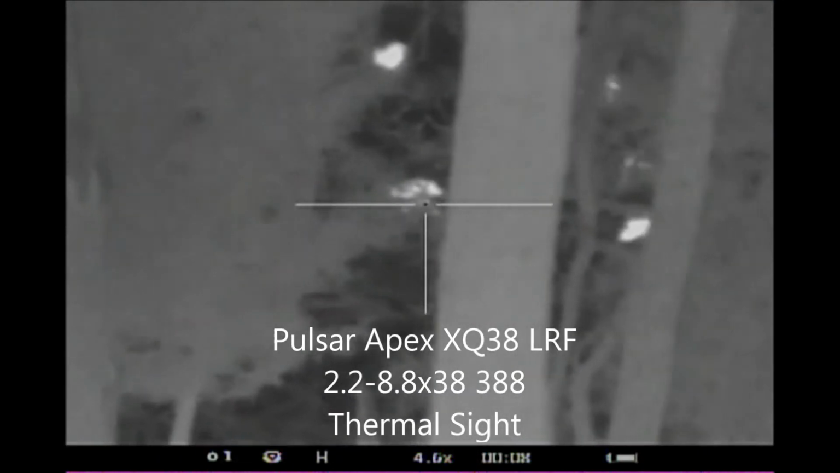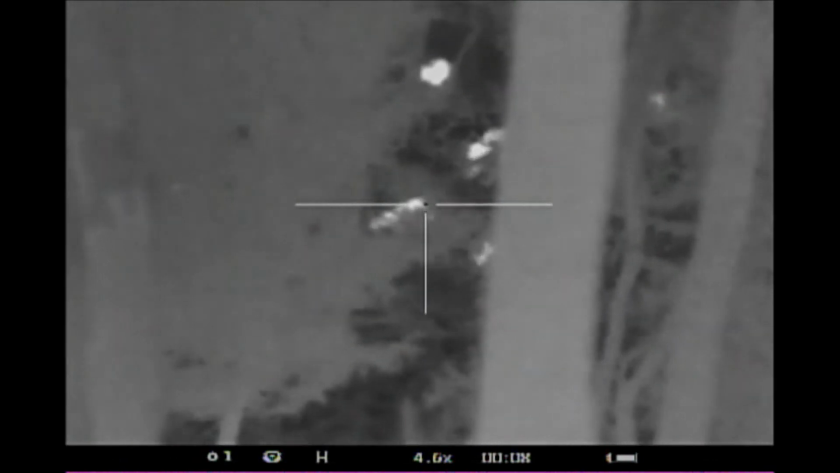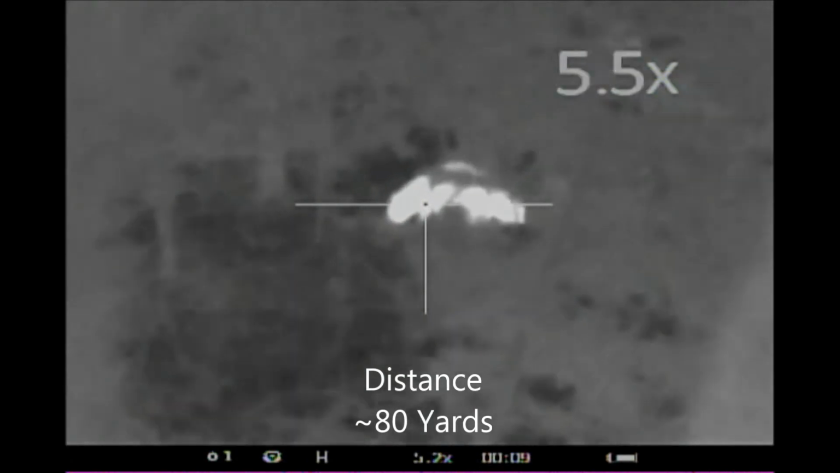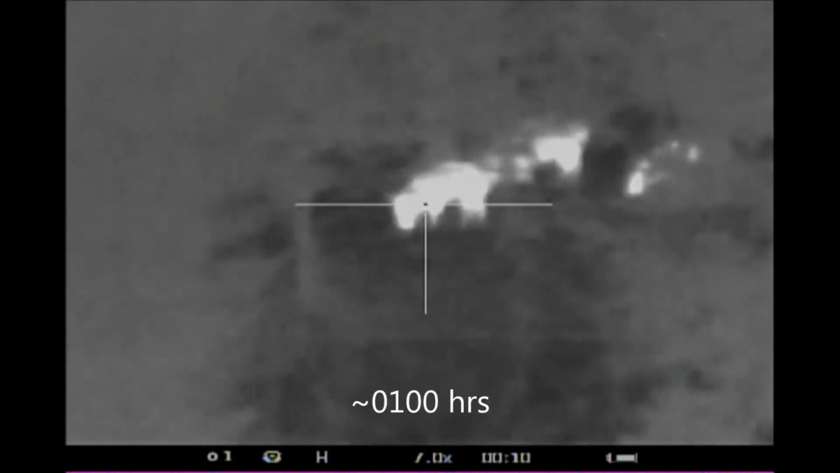We left Elk Springs Ranch, checked out some other properties, and then came back and started touring through the property again when Ben spied these hogs off in the distance. They're down actually across a deep ravine on the other side of it, and Ben's moved me over to another location where I can get a better view, so I'm zoomed in on this hog. I'm going to get lined up on it here.